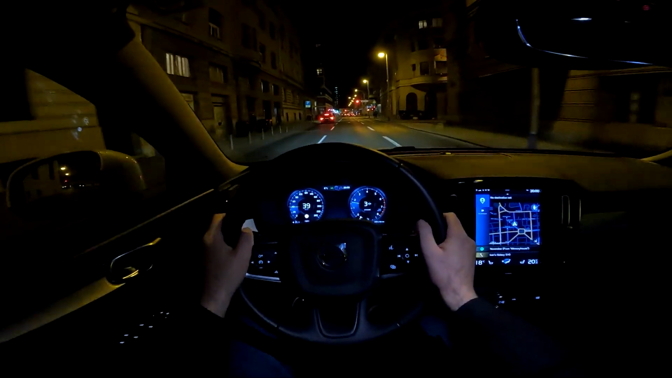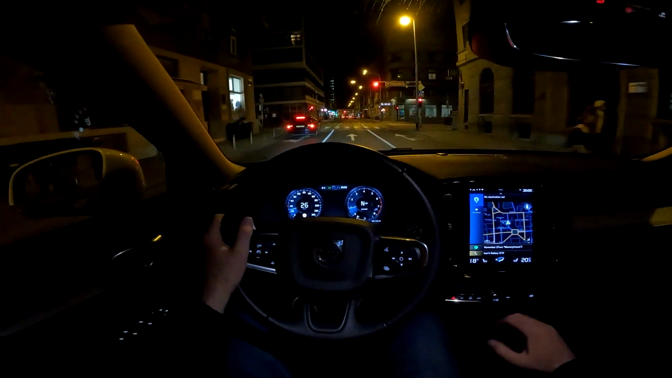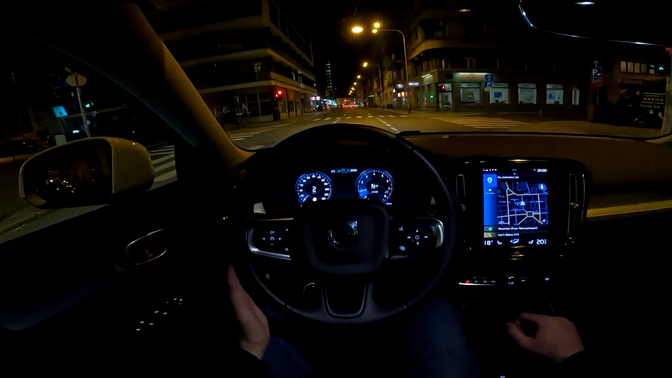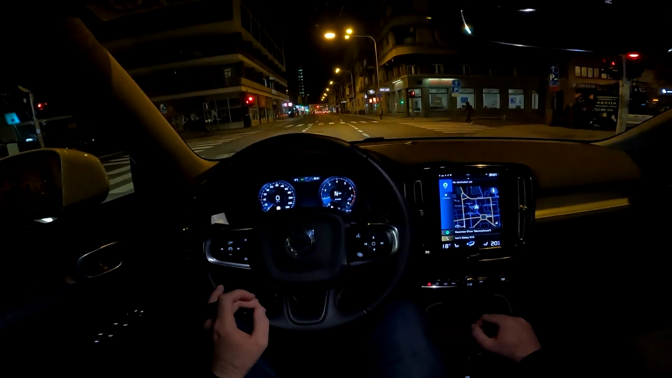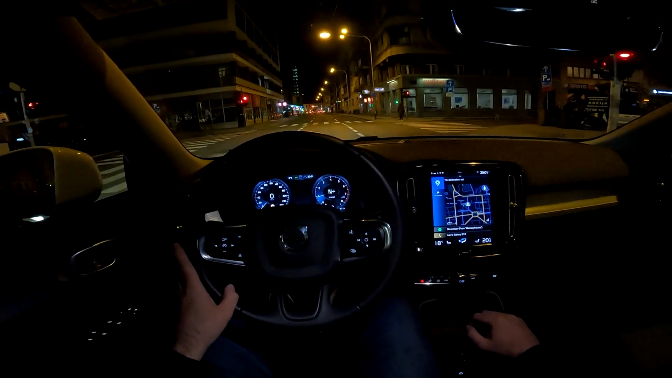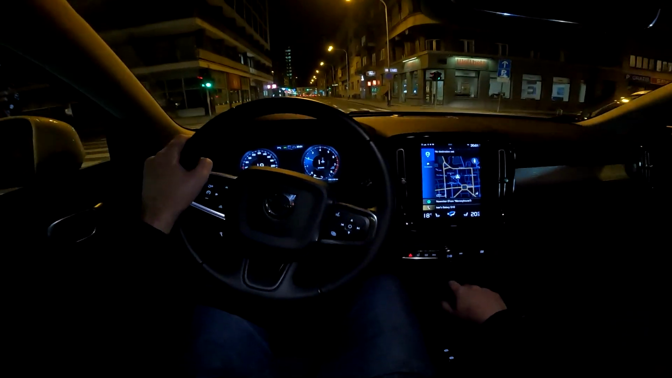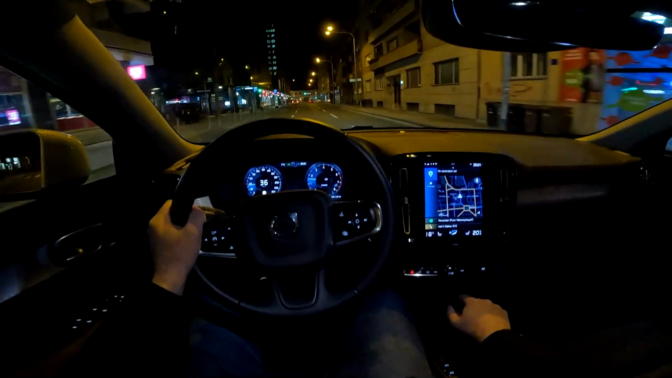Speaking about the sound system, this is the premium, I believe it's called. So this is not the standard one. Of course I can't put the music for obvious reasons, but yeah, this is really good in terms of sound. You can also upgrade to 13 speakers Harman Kardon sound system. That one is, you know, out of this league though. This one is great, but that one would be even more spectacular. But I think you'll be fine with this one, because really compared to some other cars, it is really impressive.